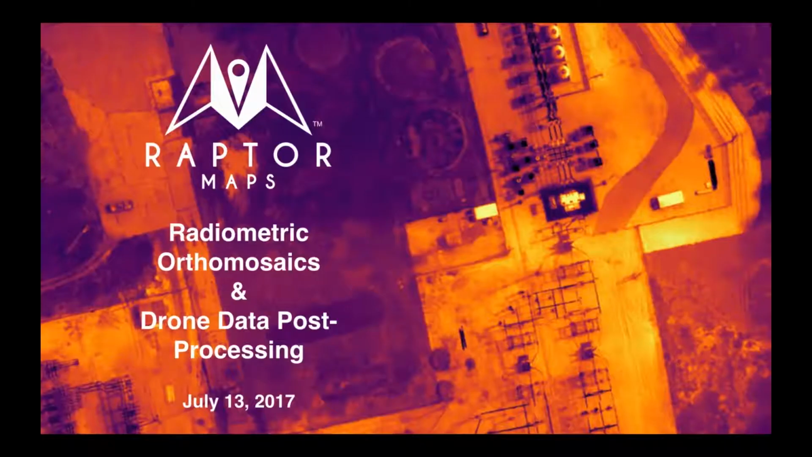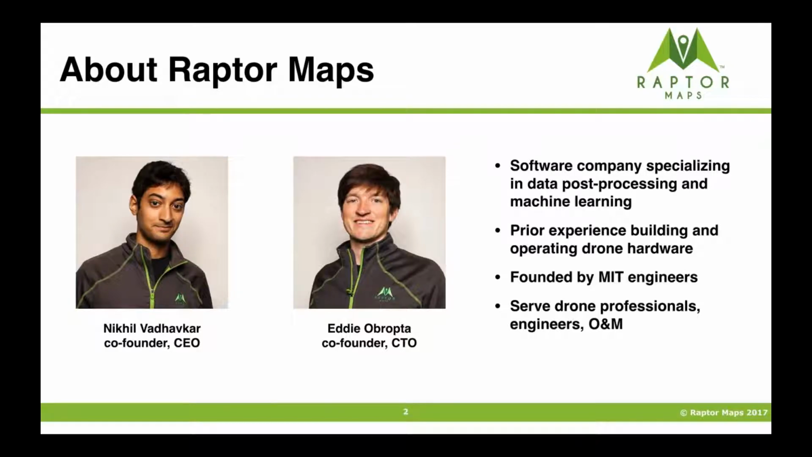Yeah, so as John promised, it's not only myself here today, but also Eddie, my co-founder and CTO. Yeah, how's it going? Thanks for having us here today. Yep, so between the two of us, we're going to tell you a little bit about Raptor Maps and then hopefully answer as many questions as we can about radiometric orthomosaics, as well as anything else, both thermal or inspection related.